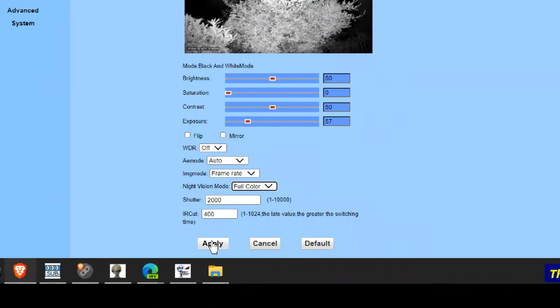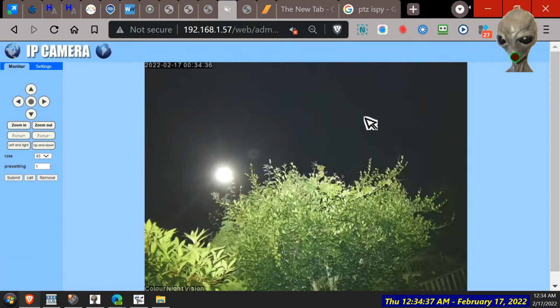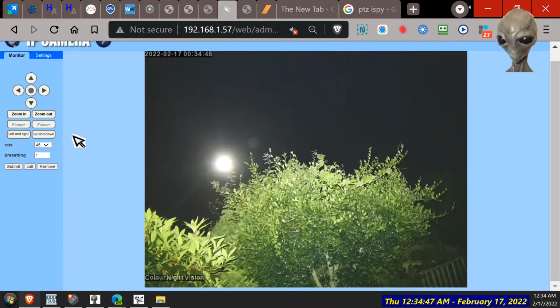Colour. Here it goes. Yeah, it went red then, did you see that? Then it readjusted itself. So it's good I've fixed that. Definitely a nice green colour there, and that definitely looks like the moon, overexposed. What can you do about it though, apart from mucking around with exposure settings?